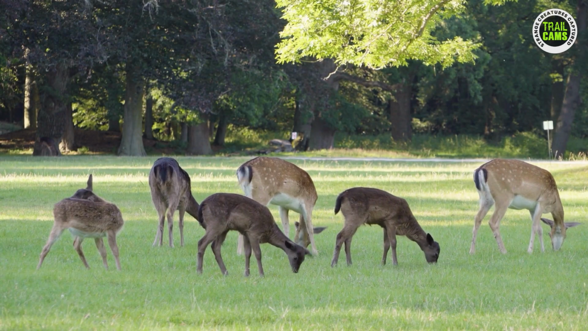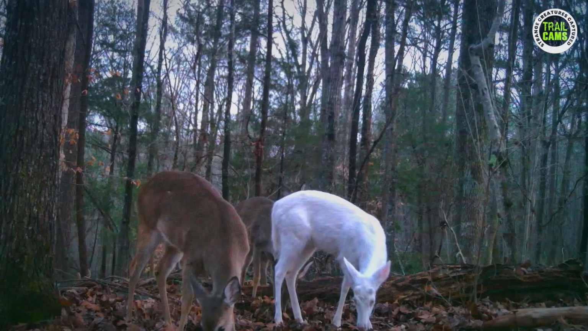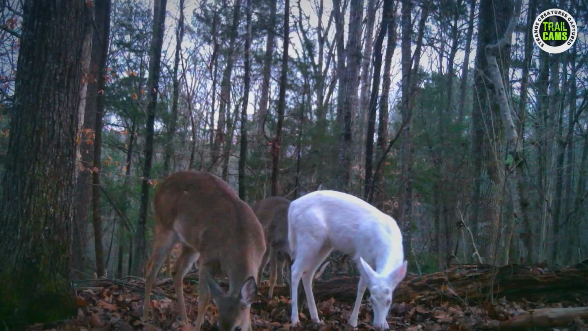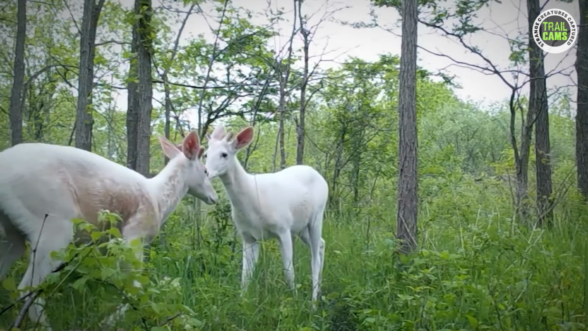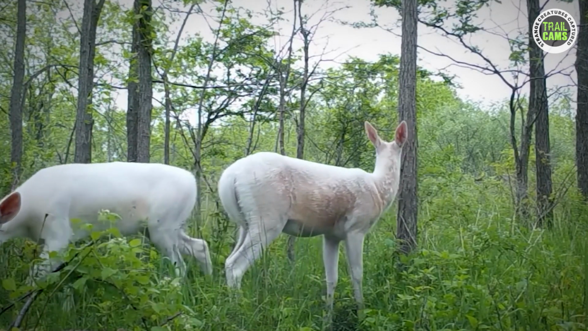I bet you haven't seen a deer coated in white. This is what the trail cam has captured. Standing afar off are the rare colored deers which are spotted in their distinctive coating, totally different from the usual brown dotted deers our eyes easily recognize. Here's where curiosity arises. The white coat is as a result of the presence of a recessive gene which gives no room to little or no pigmentation.